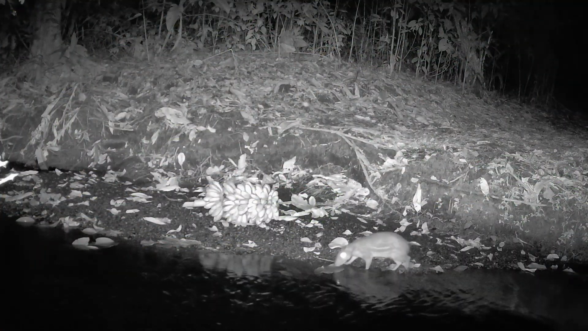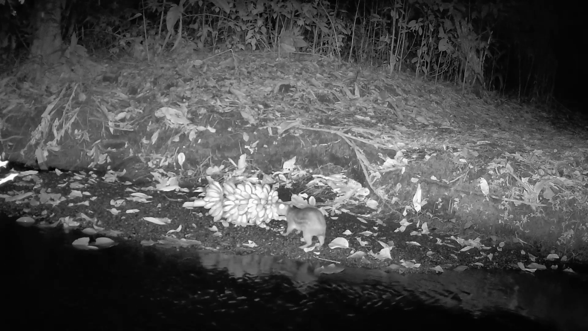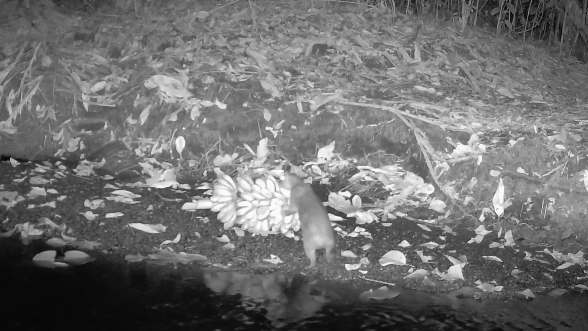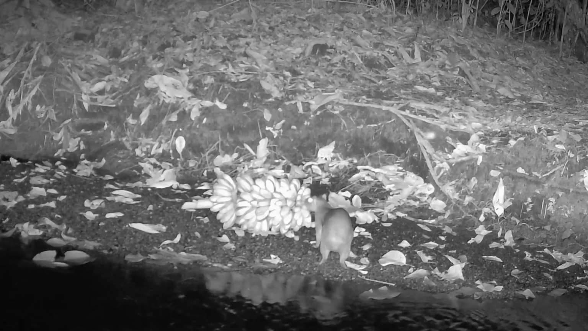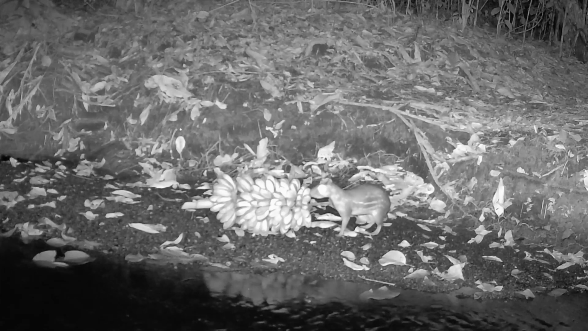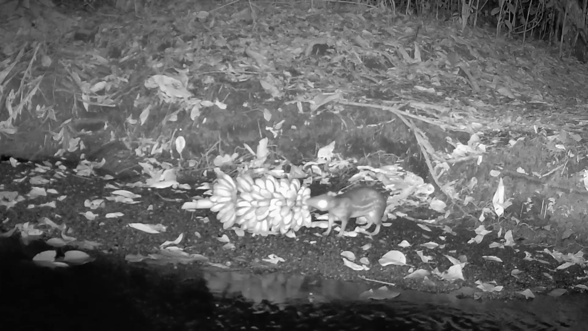When night fell, a paca came and checked it out. And then it even took a bite. Although they were still green, it must have been pretty good. After a few more bites, I think it was getting full.